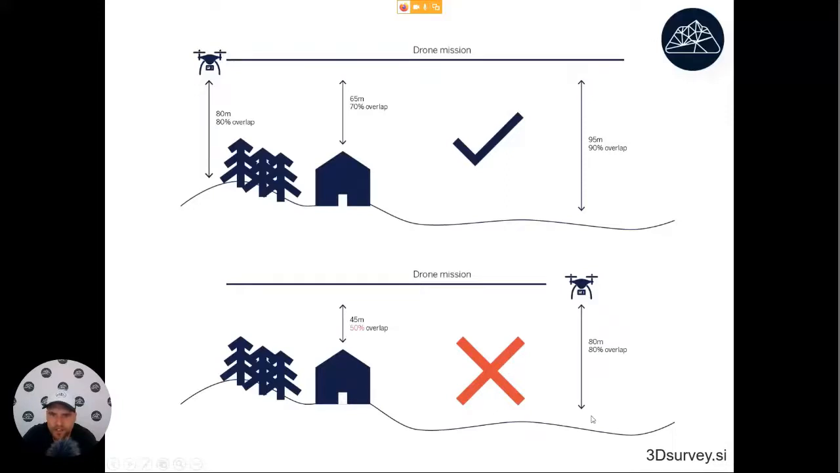If you start at the lowest point of the terrain, you set up the mission at 80 meters high so that the overlap will be calculated for 80 meters. But here the terrain and the house might be 45 meters higher. So here the drone will be only, let's say, 35 meters over this house. That means the overlap will be less than 50%. And that's a critical value.